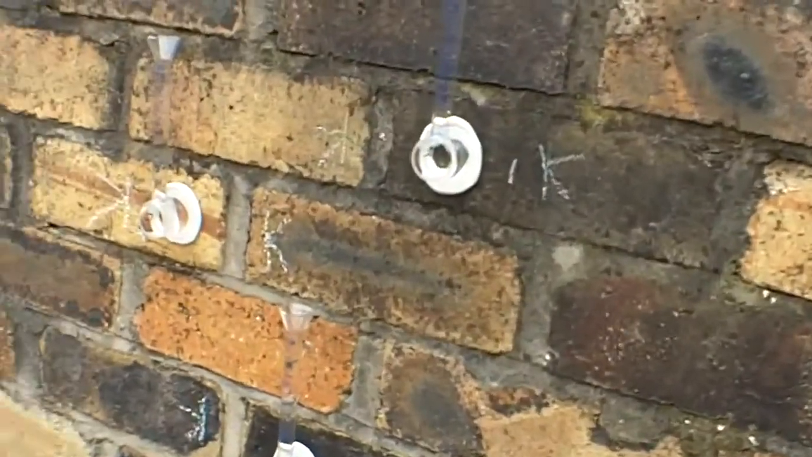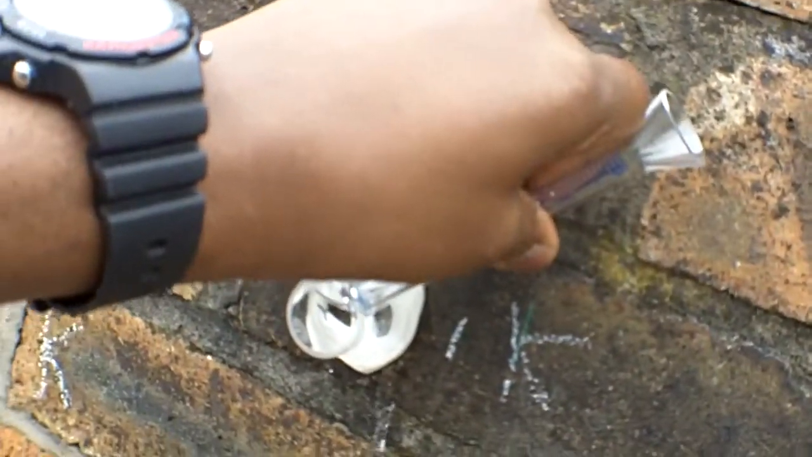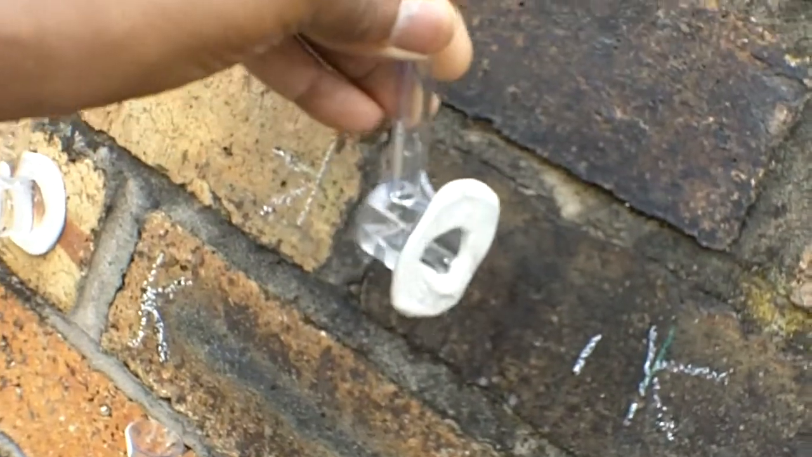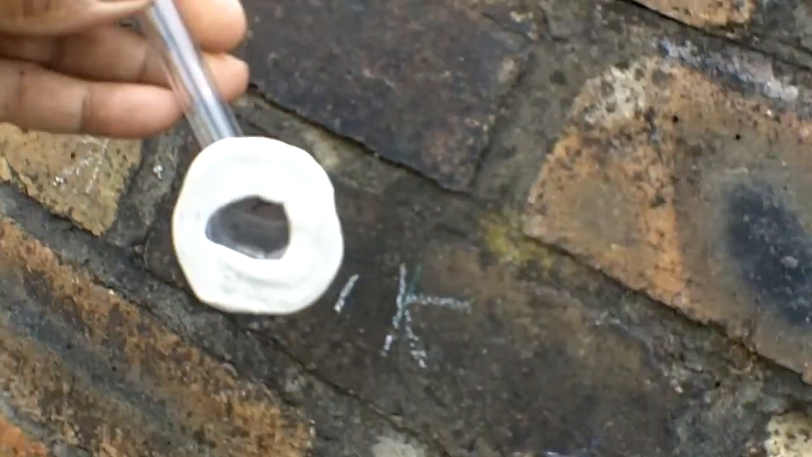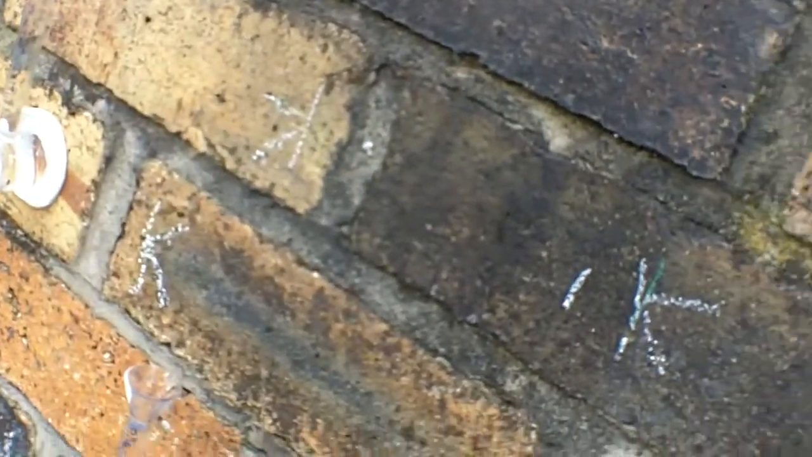So I'm going to pull these tubes off now. They're quite straightforward. Empty the water out, pack everything away and go home. So number 1 comes off. All you do to remove them is you grab it like that, move it around a little bit, and you can see the water coming off there. And it's putty, which obviously fixes onto the brickwork, and that's what it is. So I'm going to do the 3 off and give them a clean, and that's it.